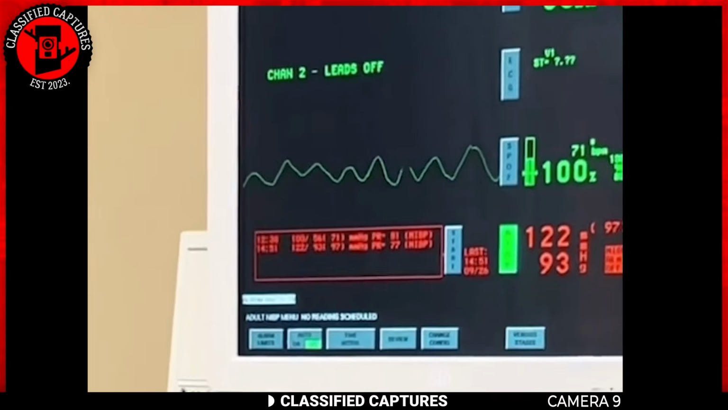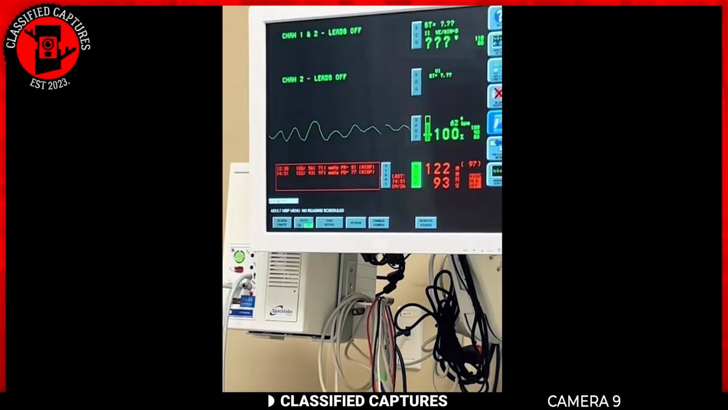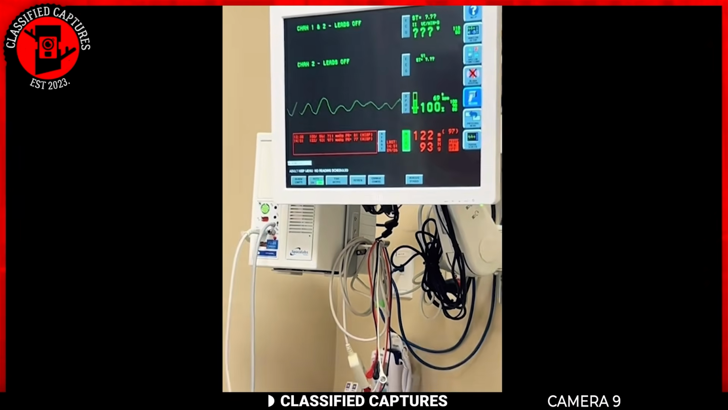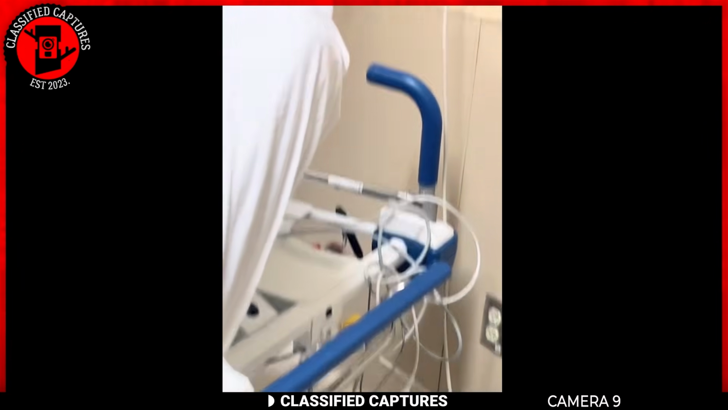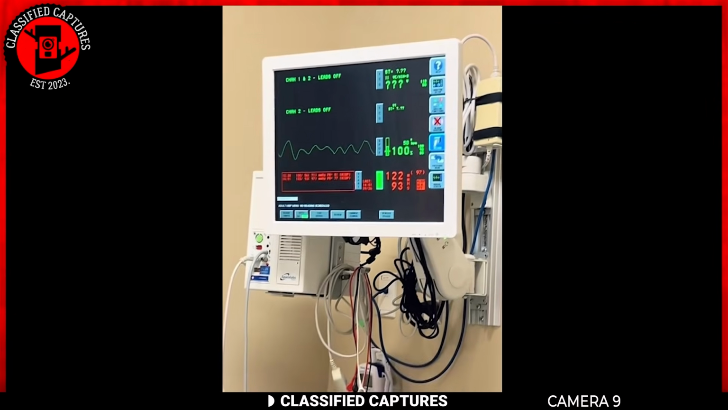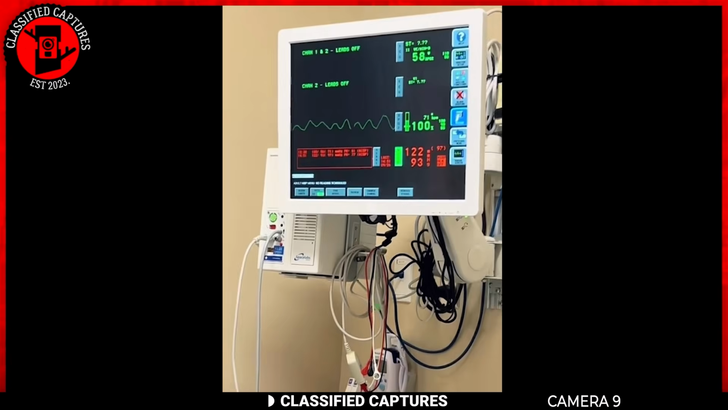In this video, a group of nurses entered a room and were shocked by what they found. The heart monitor was on, actively reading someone's vitals, but this is the strange part. The room was completely empty and the machine wasn't even plugged in. This left the nurses convinced that they might be dealing with a ghost.